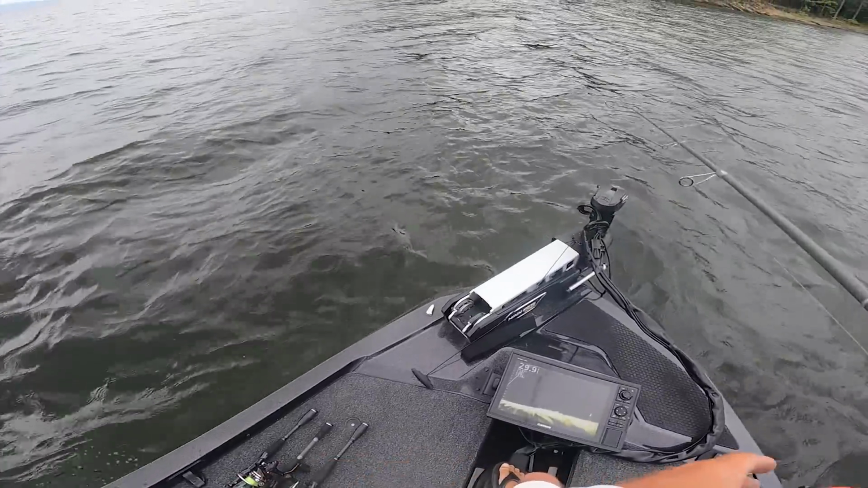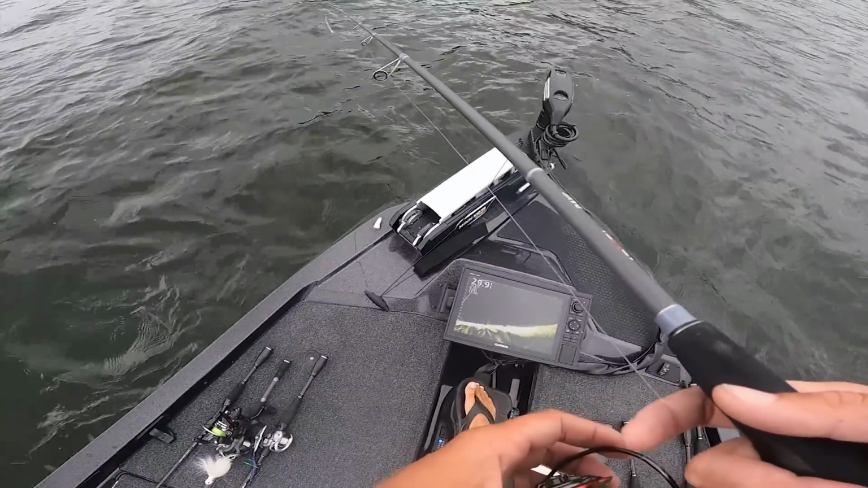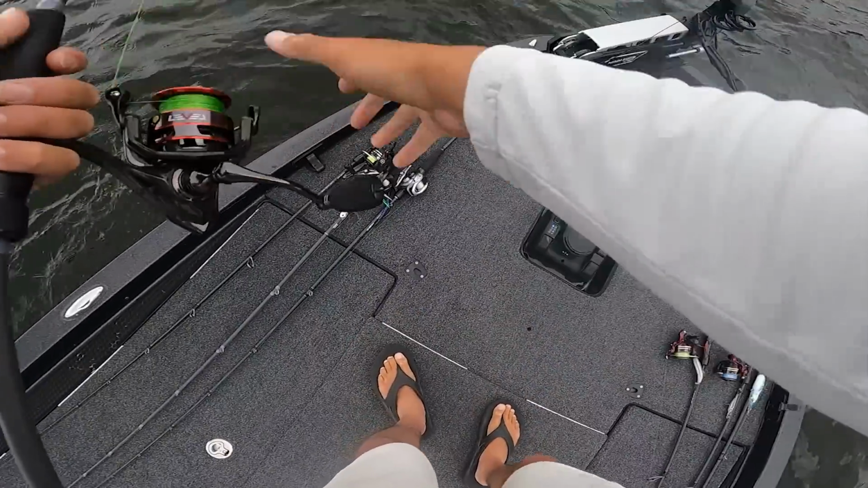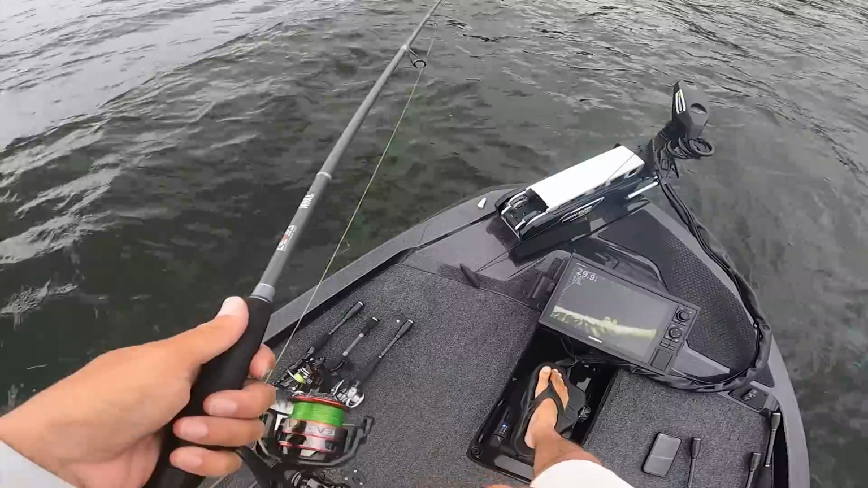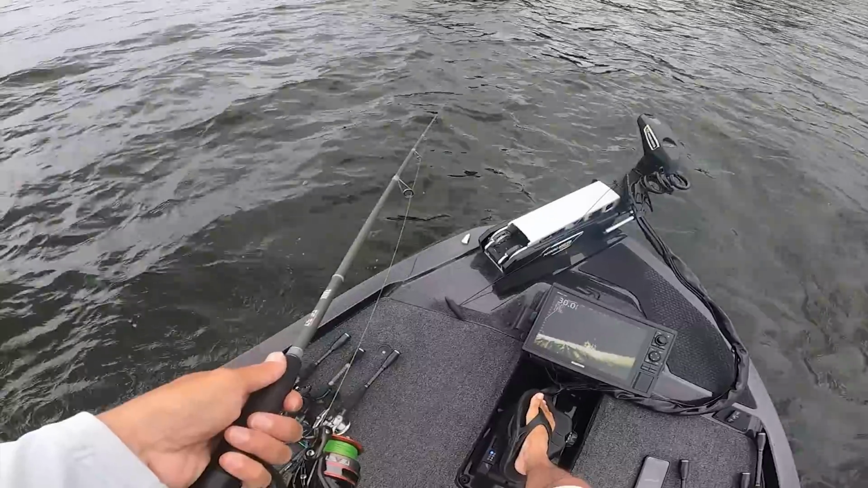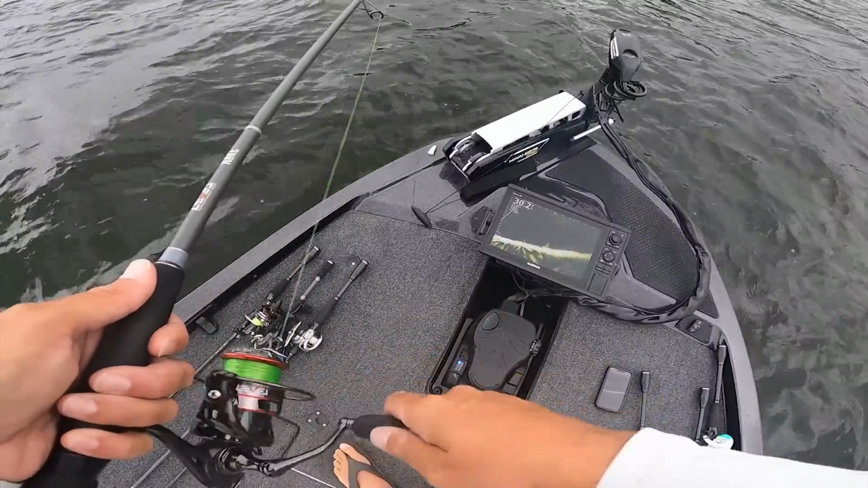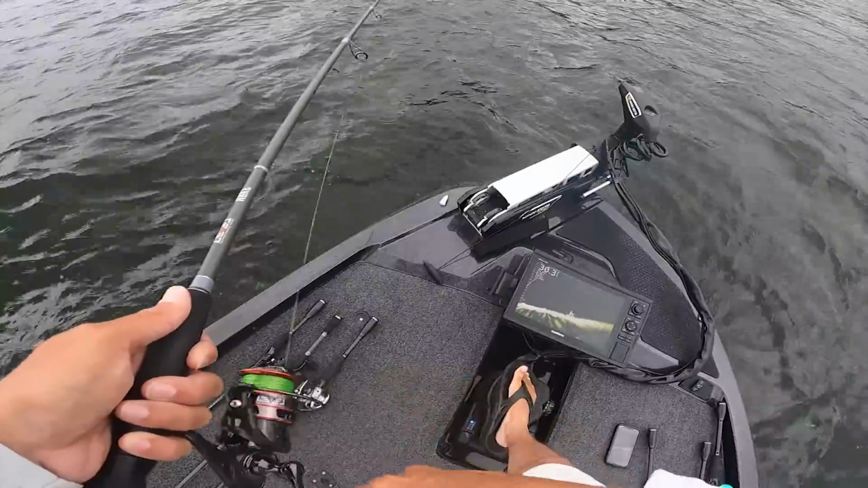Reverse. Reverse. Where we at? Oh, some good ones. I need to let that wind carry me. So there we go there. Let's see. Turn around, fish. Turn around. Turn around.